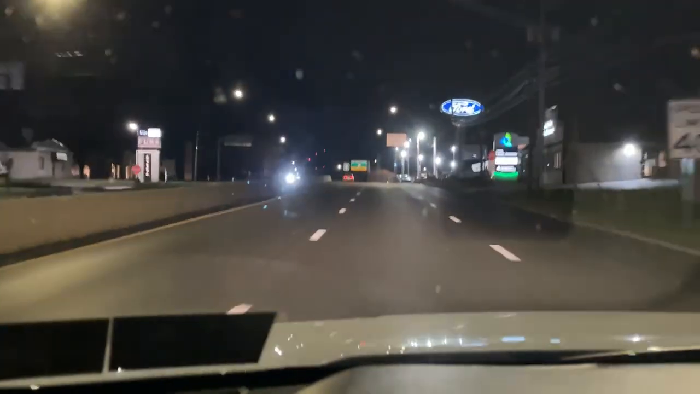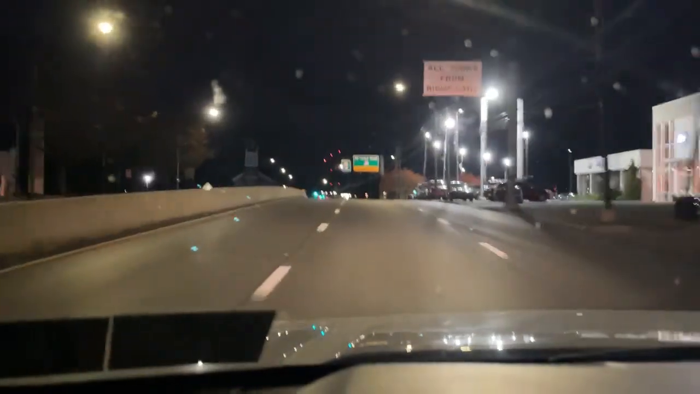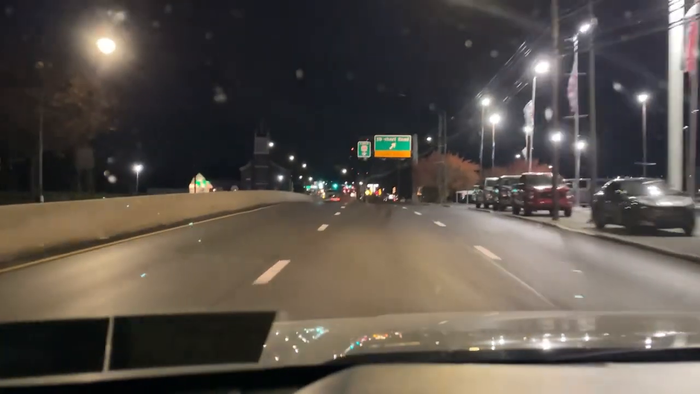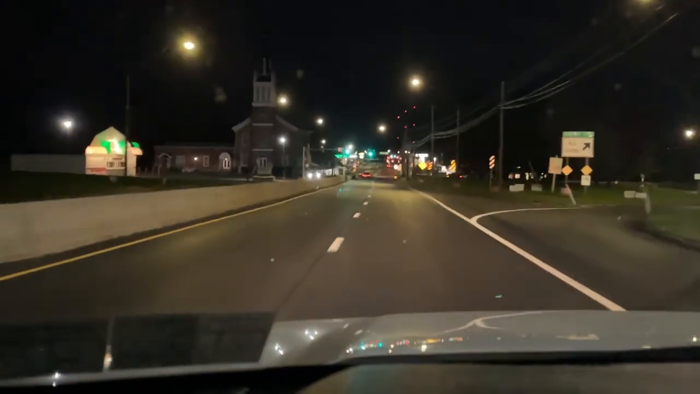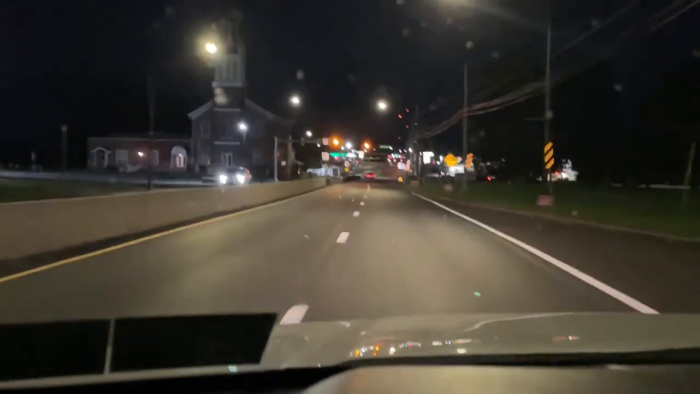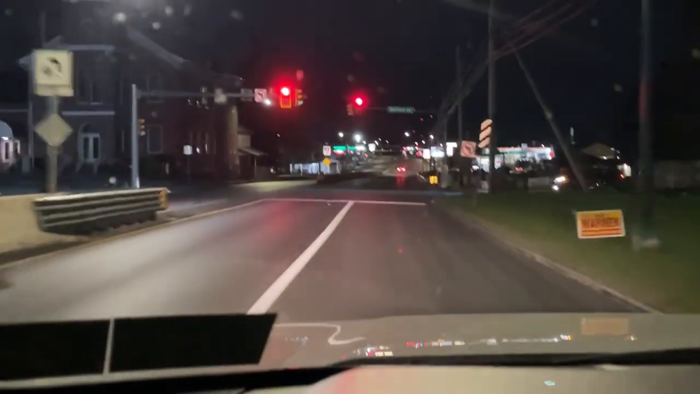Okay, engine 9. We're going to make a pit stop up here at Wawa. I want to turn the truck. I got to take a break here, man.